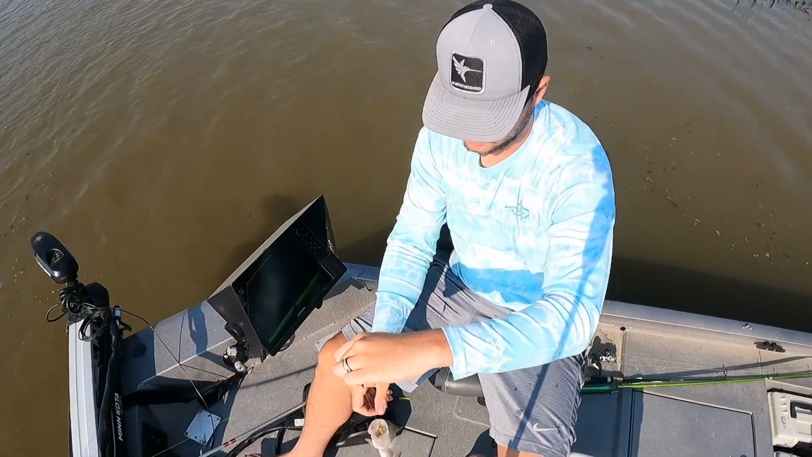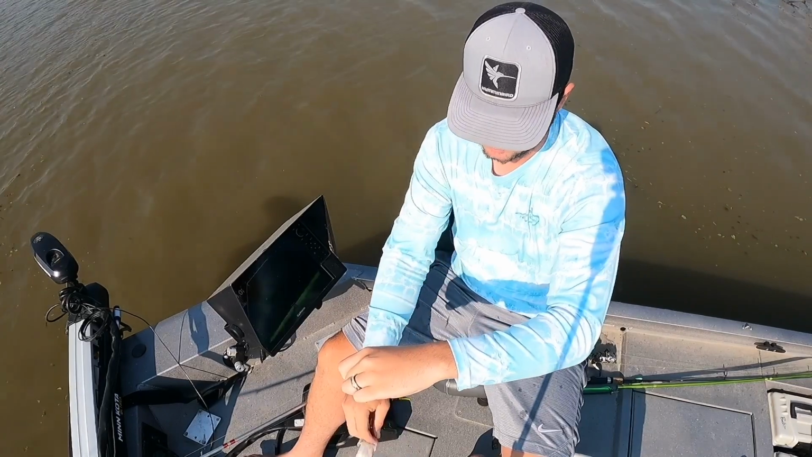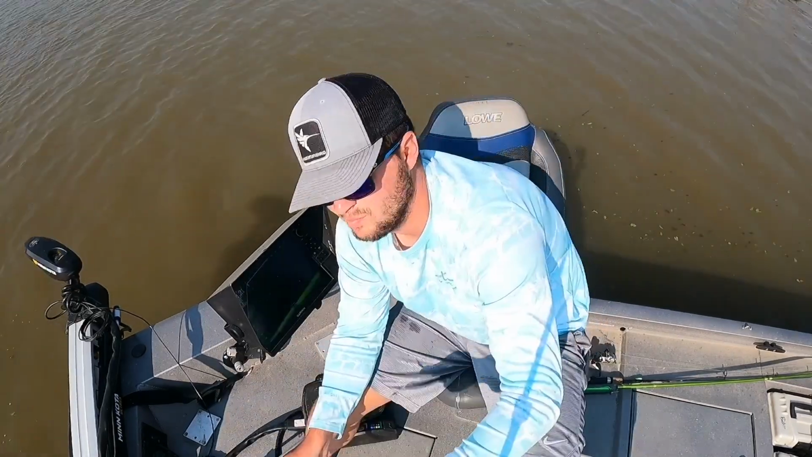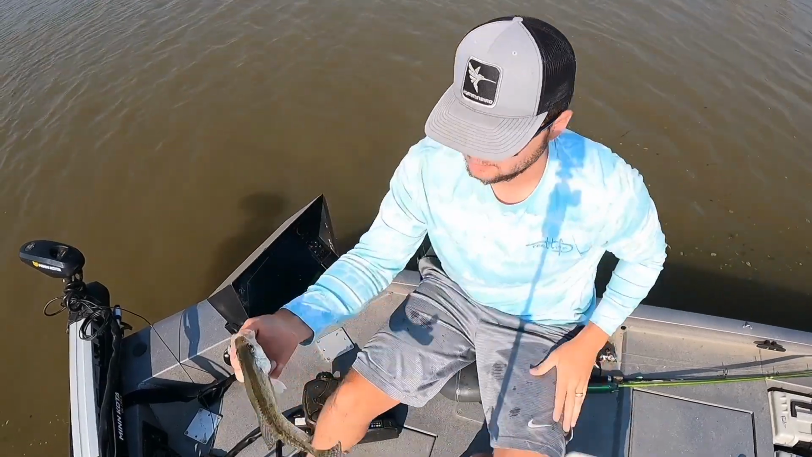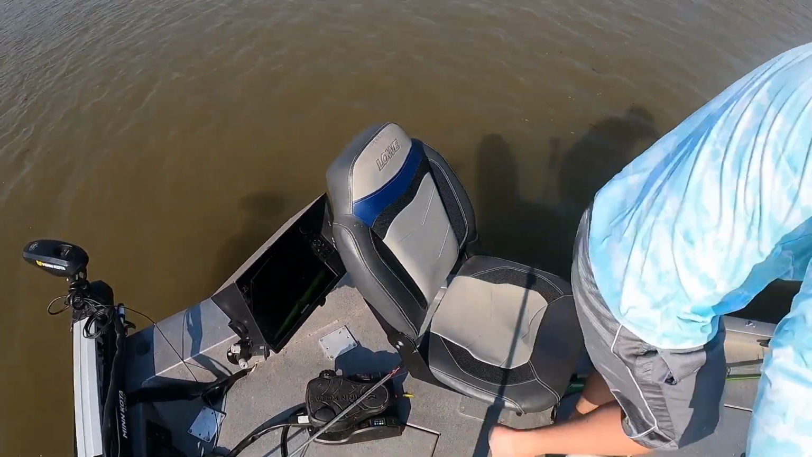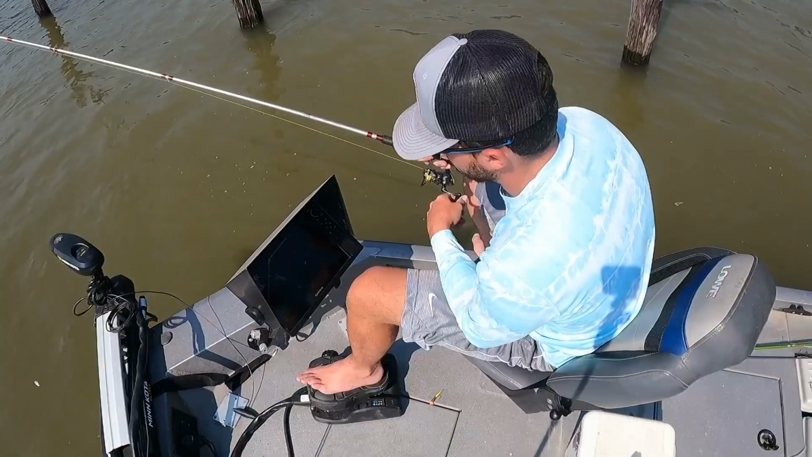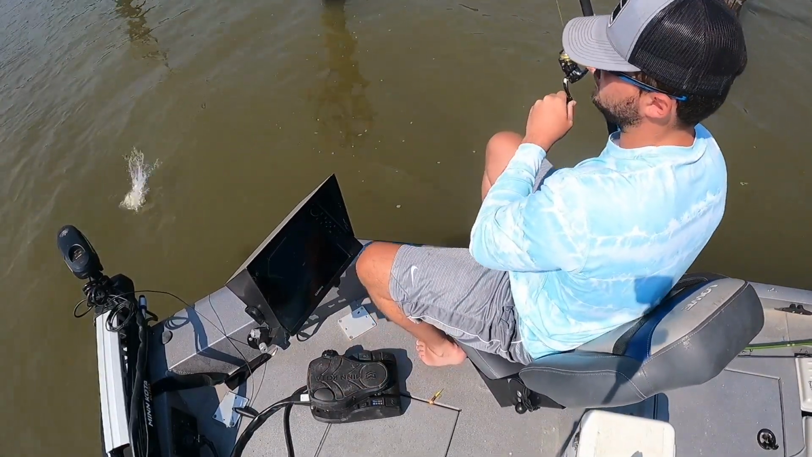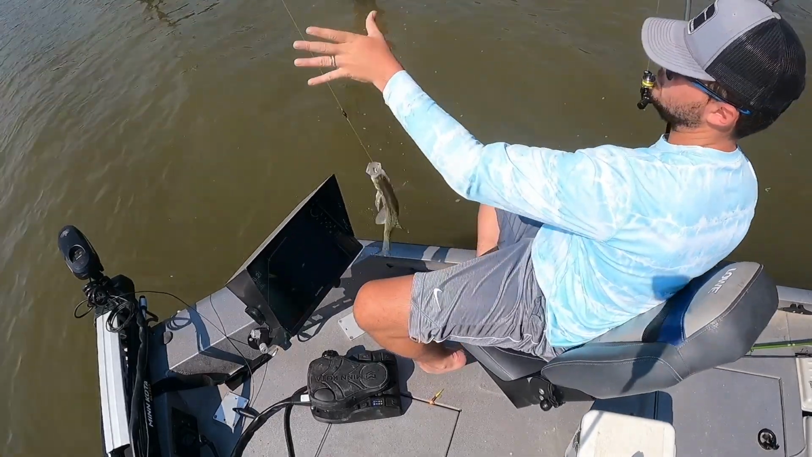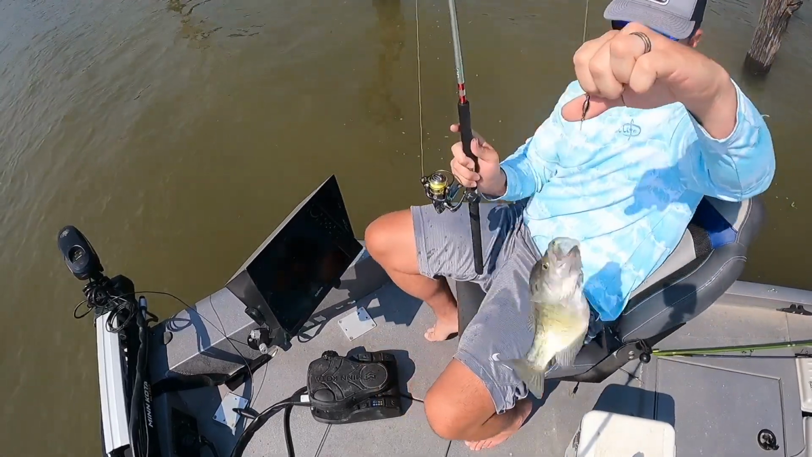Got him. Same chartreuse tail. Keeper. 10.5 inch crappie. Got him.